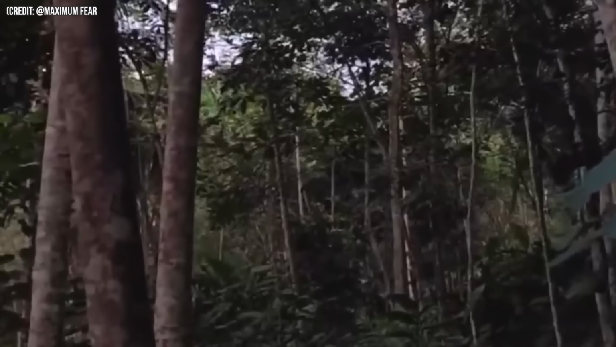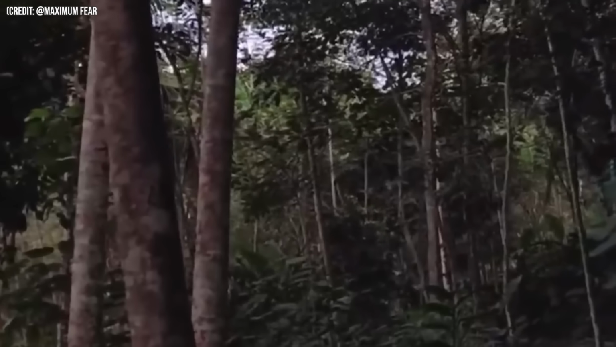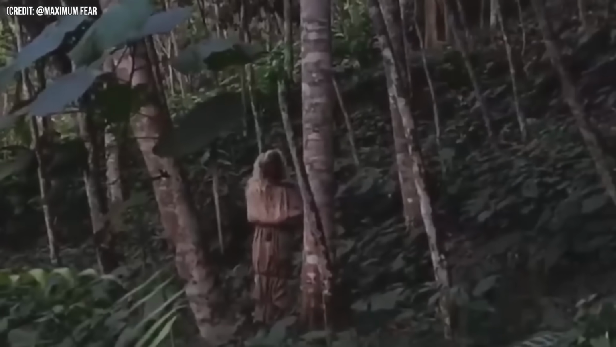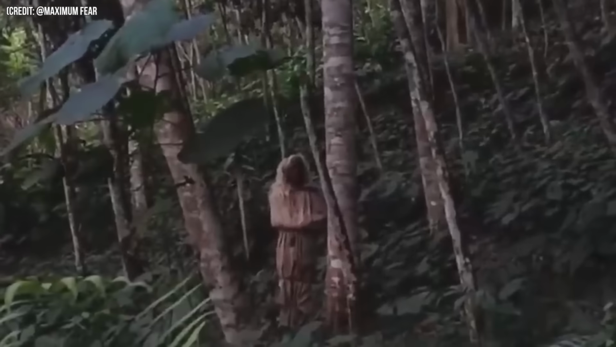In another video, a man hiking alone encounters a terrifying demon-like creature in the woods. The being stares motionless at him, resembling a Pokemon. This footage has shocked everyone, and I'd never go back into the woods after such an encounter.